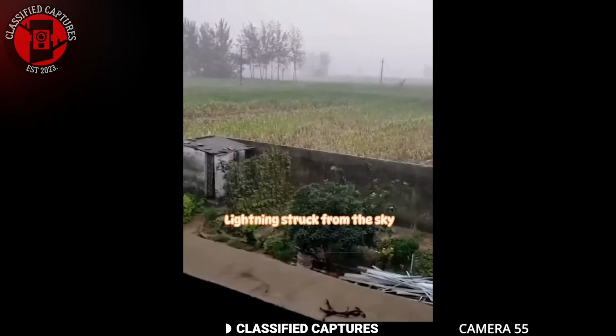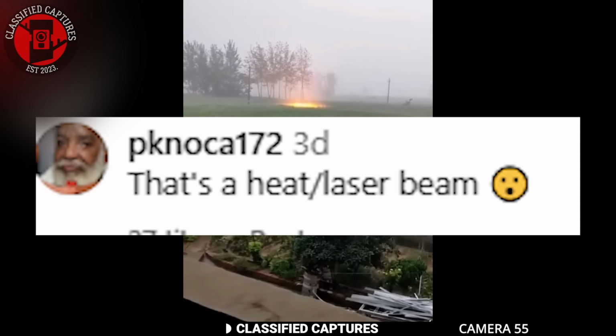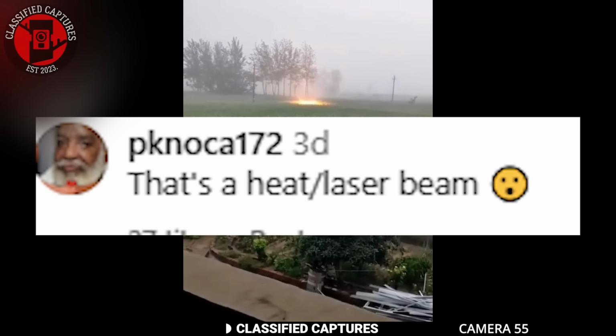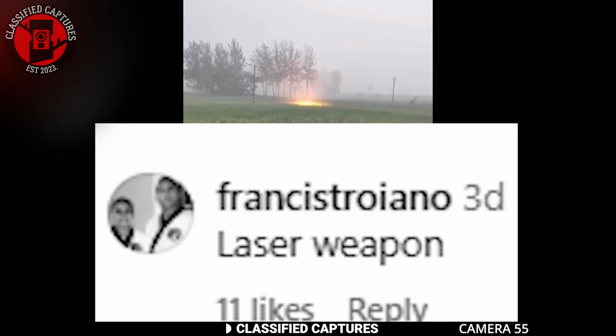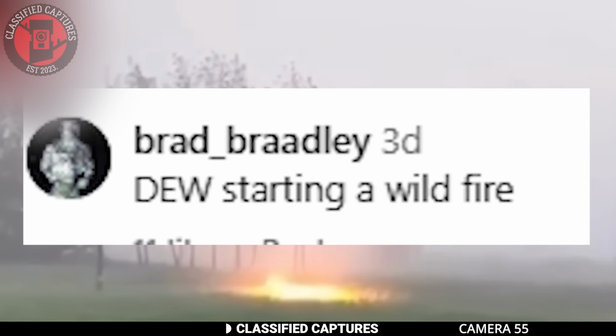Many people were suggesting that this wasn't a natural lightning strike at all. Some were claiming it could be a directed energy weapon, while others thought it might be some kind of laser weapon. For those who don't know, a DEW is a type of weapon that emits highly focused energy, including lasers, microwaves, or particle beams, to damage or destroy its target.